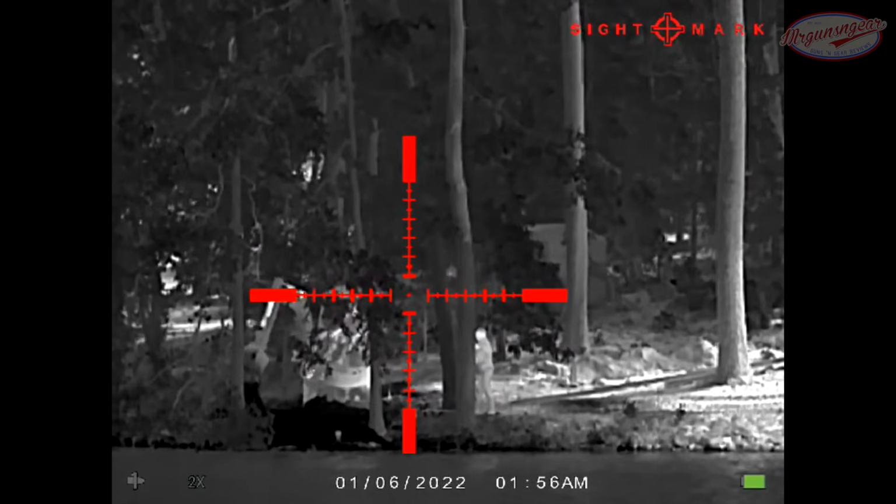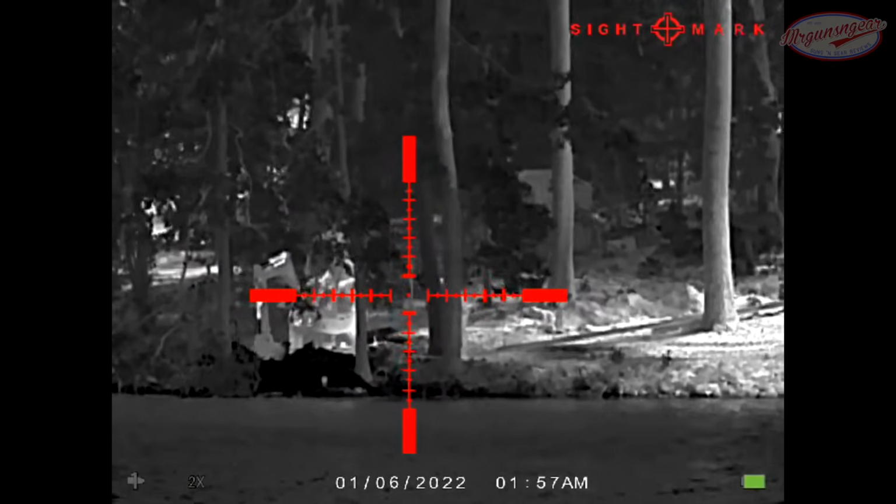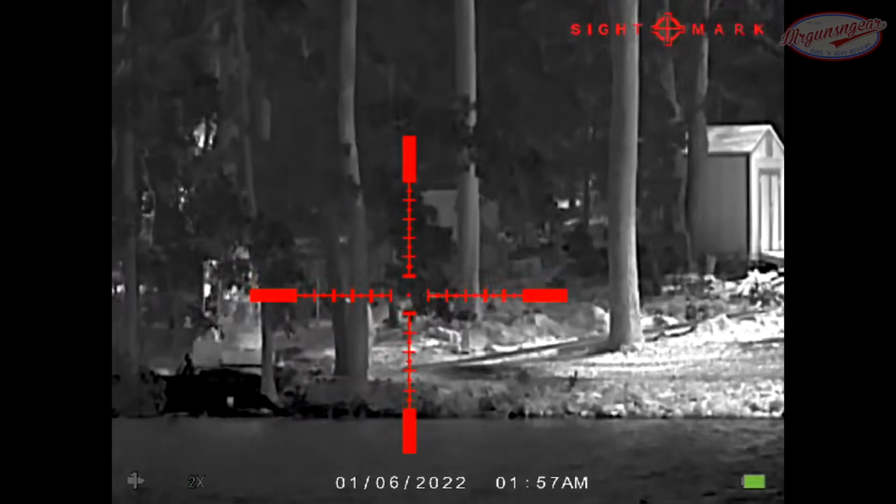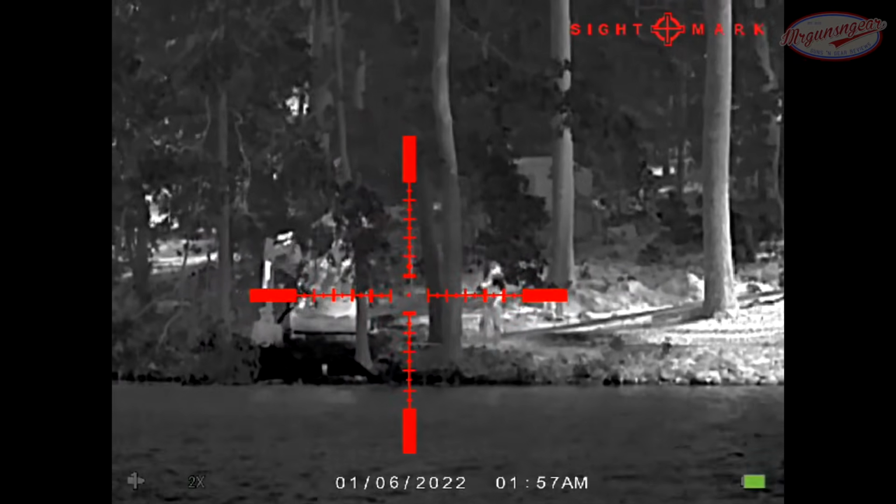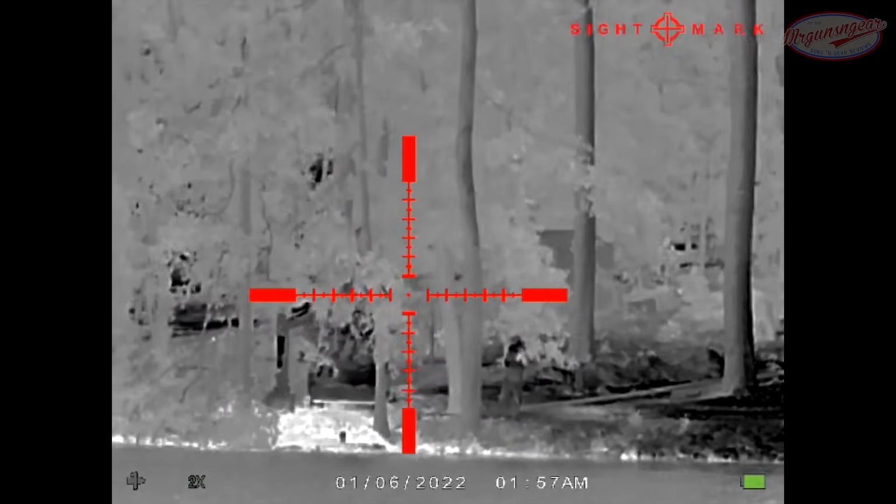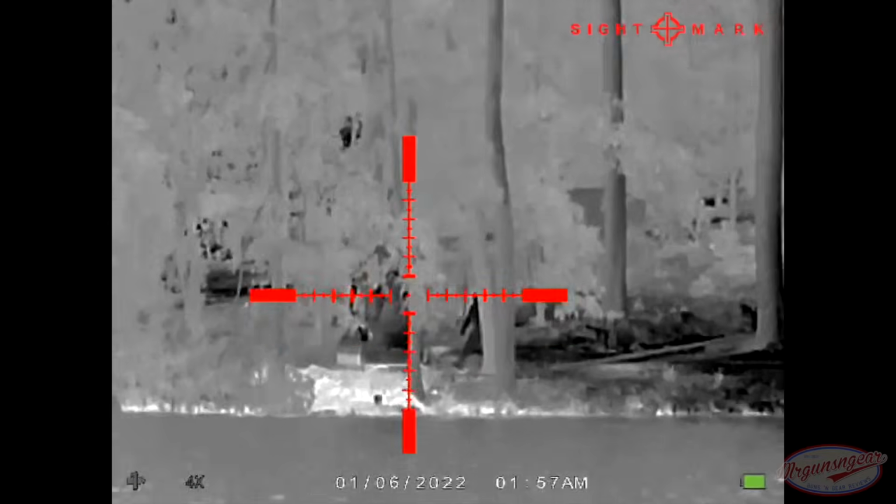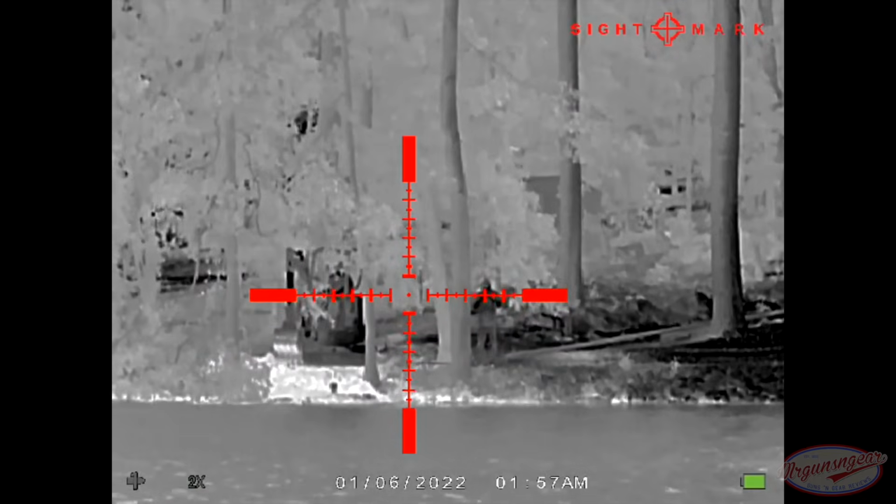It's about 90 degrees out here and quite sunny, so the ground out there is hot, but interesting to see how that machine looks versus the guy there who's standing behind the tree. Additionally, you can see the ground that they're digging up, much cooler. Hasn't been heated by the sun. And black hot in this particular scenario probably doesn't give you quite as many details, just due to all the ambient temperature.